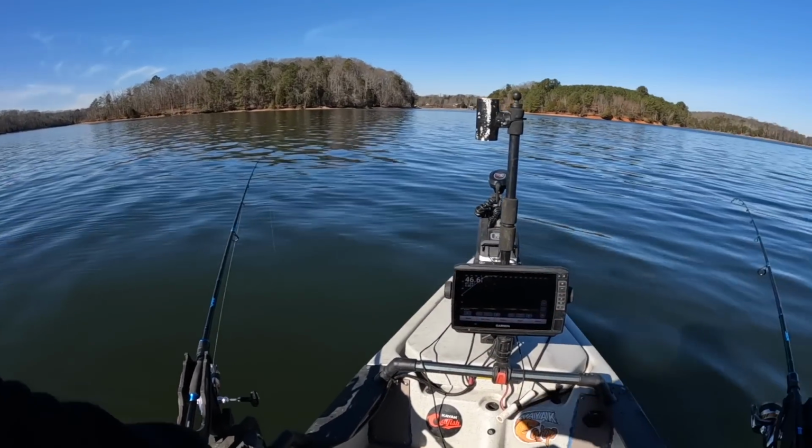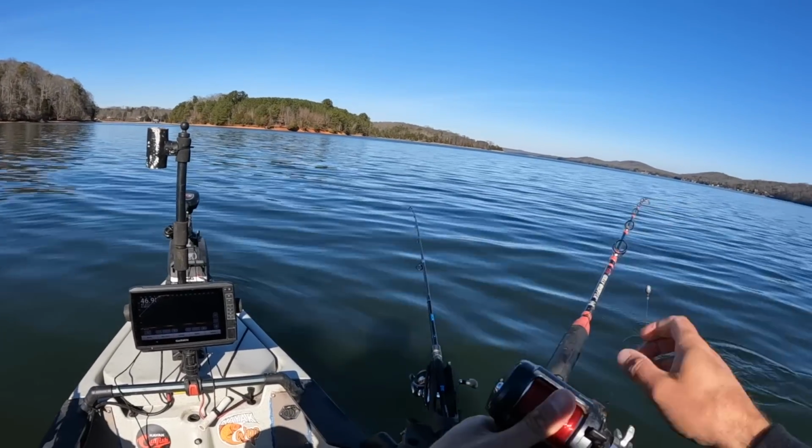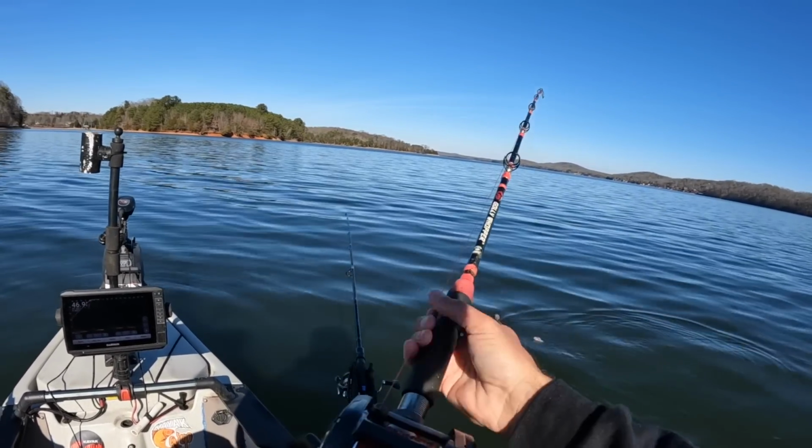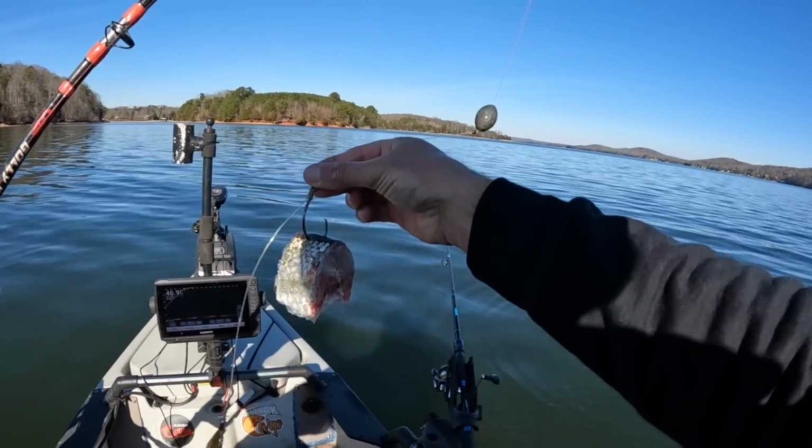I've got the Livescope on, so I've got another rod with a jig. If we see some fish up in the water column, we may even try to throw at a few of those. Here's the last bait going down. That's a chunk.